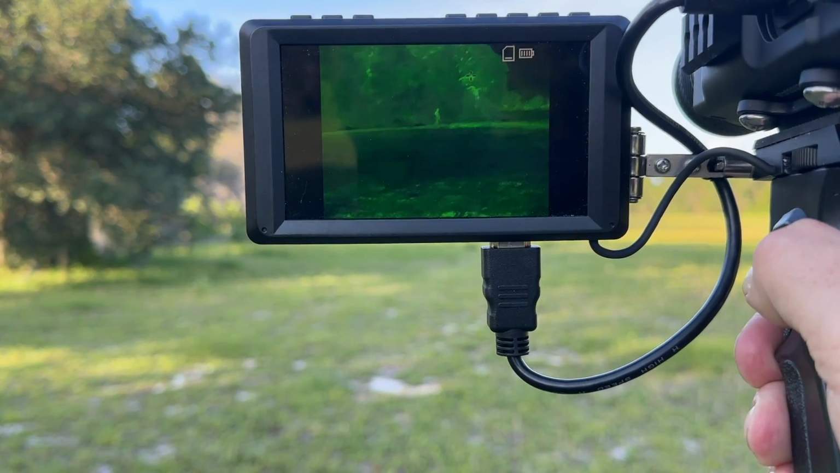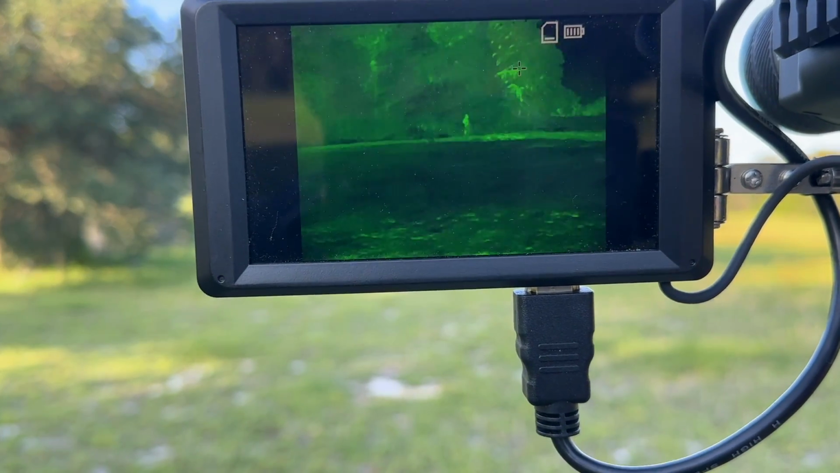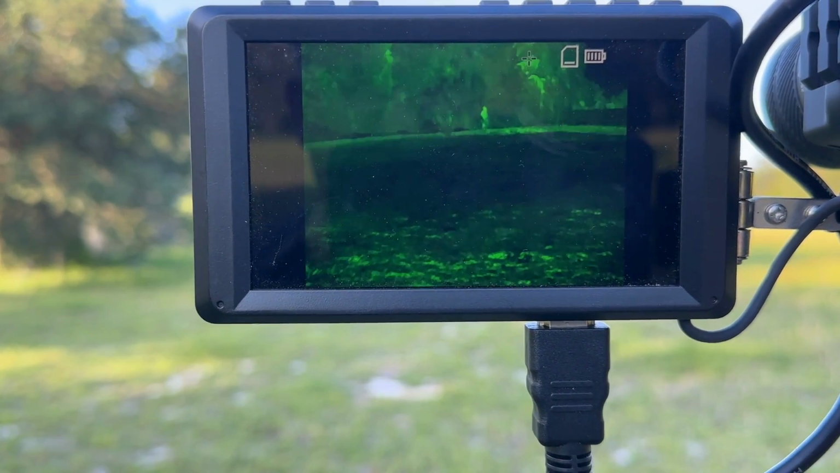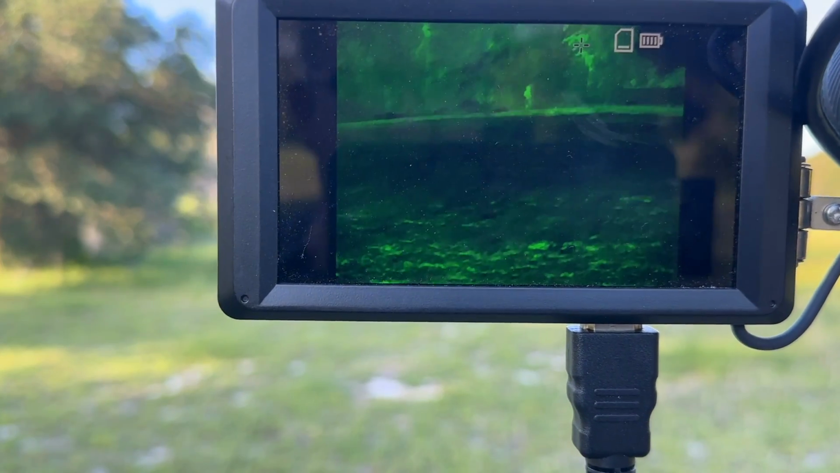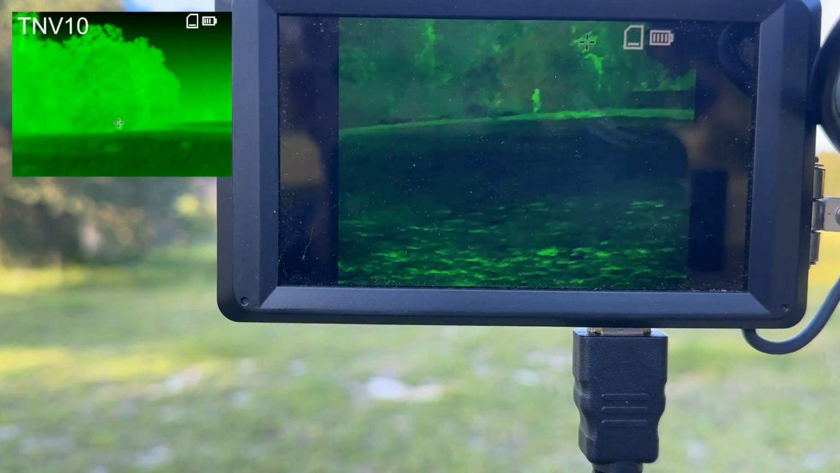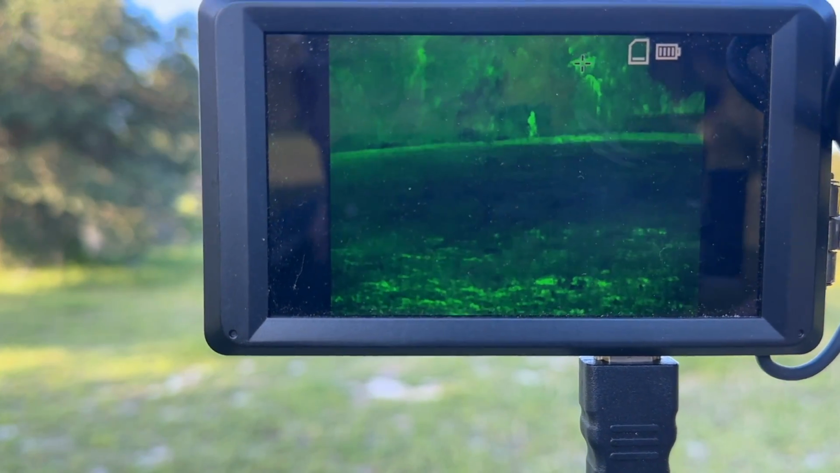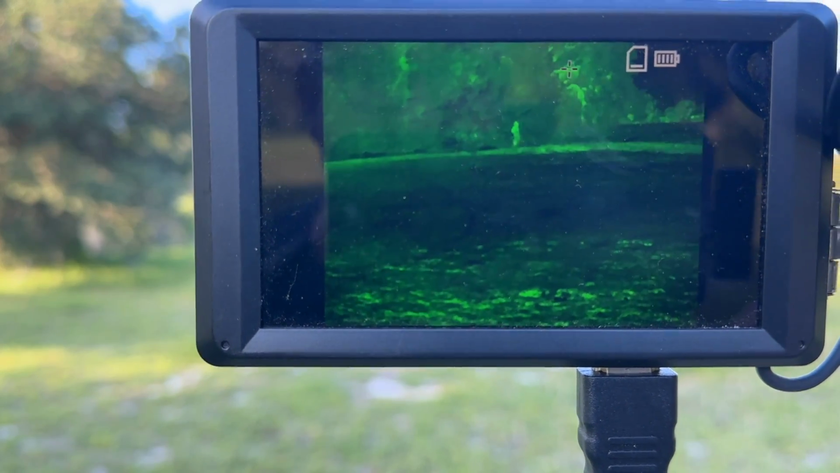But the quality of the image out of this TNV30 is just unbelievable. I could clearly see that that's the shape of a Sasquatch because, you know, we're familiar with Sasquatches because we live in the Blue Ridge Mountains in Georgia, and everybody knows that Sasquatch lives here amongst us. Again, we'll overlay some of the images from the TNV10, but you're talking an order of magnitude difference going up to the TNV30. Very, very similar to the third generation military grade night vision.